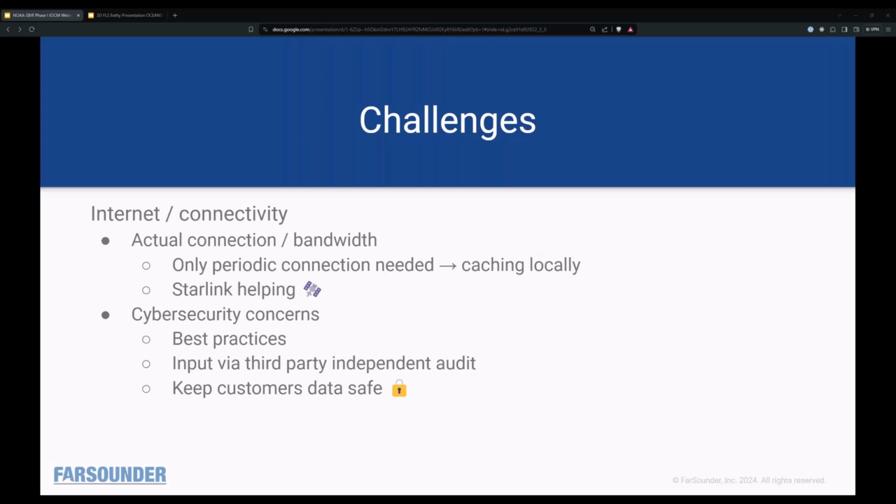But with that, now that we're not an isolated system anymore, there are cybersecurity concerns. So we're following all the best practices that we know about, but we're also going to be getting input from a third party, doing a sort of independent audit to see what we can learn there, and doing everything that we can to keep customers' data safe now that we're actually on the internet.